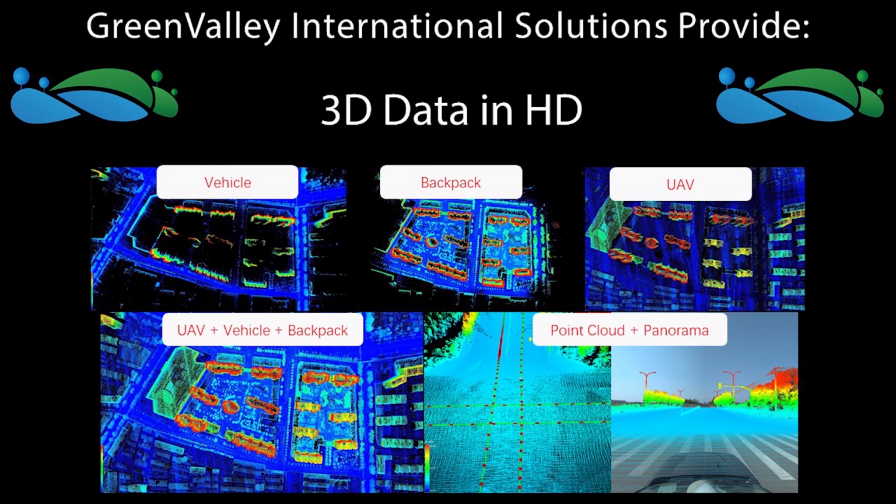So what do these solutions provide? What are their value propositions, in a sense? First of all, we are providing 3D data in high definition, whether it be from our vehicle, our backpack, our UAV, or any of our different platforms. It's all going to be what is considered high definition data. This means that your point cloud data will really represent, in a very high fidelity way, the objects of the area of interest which you're trying to scan.